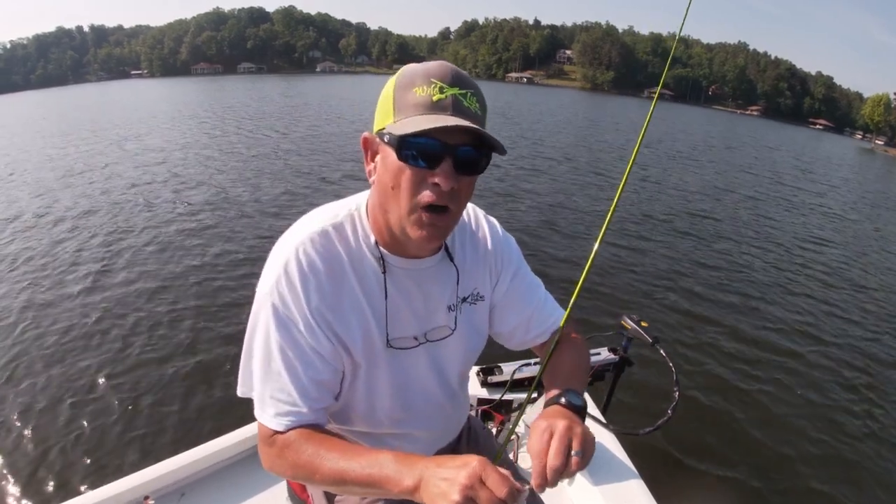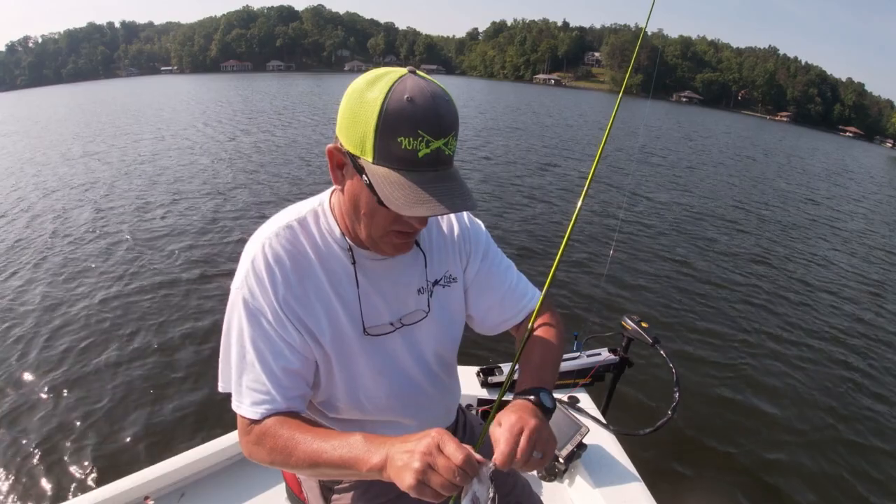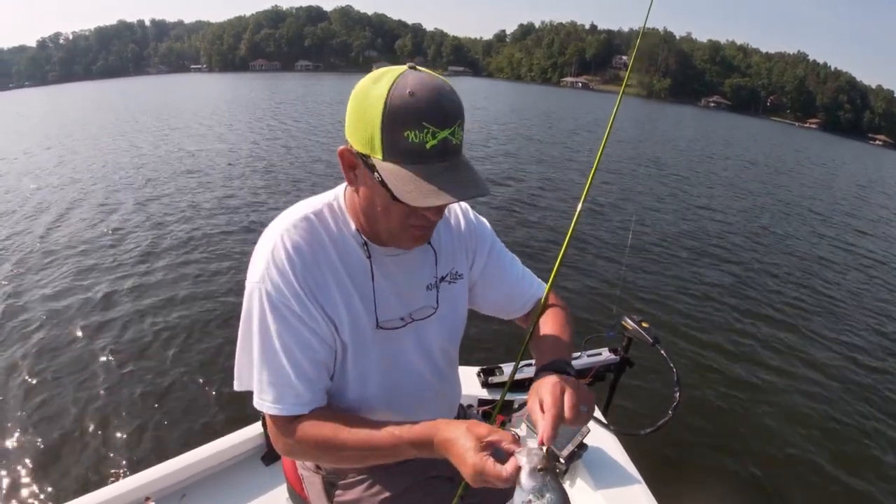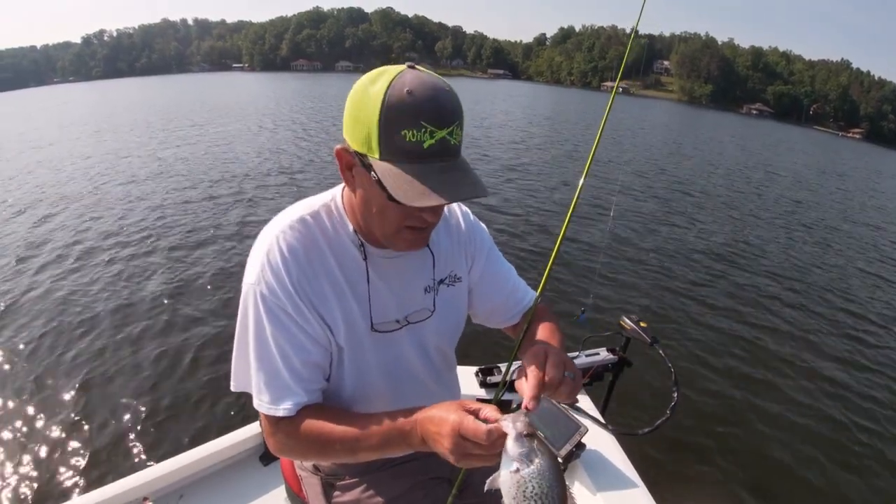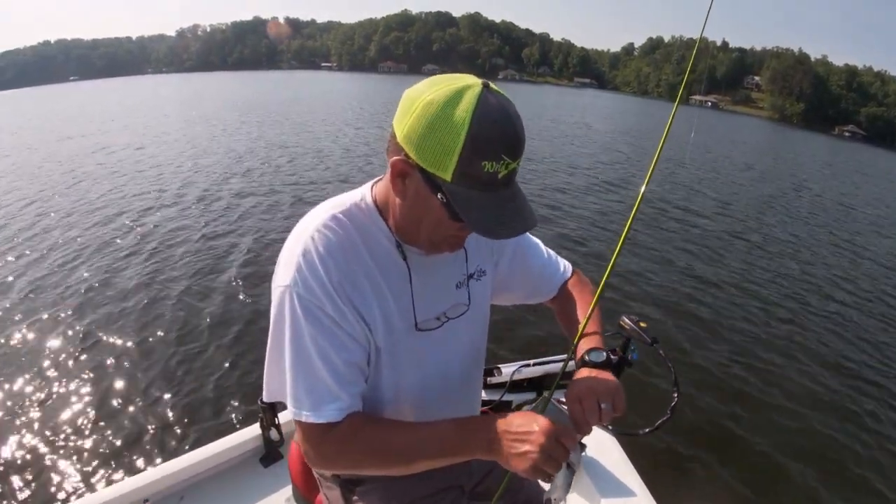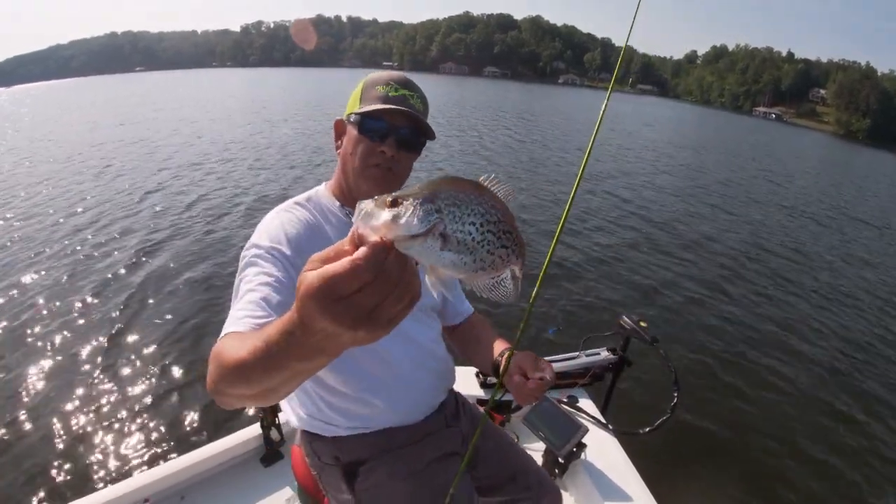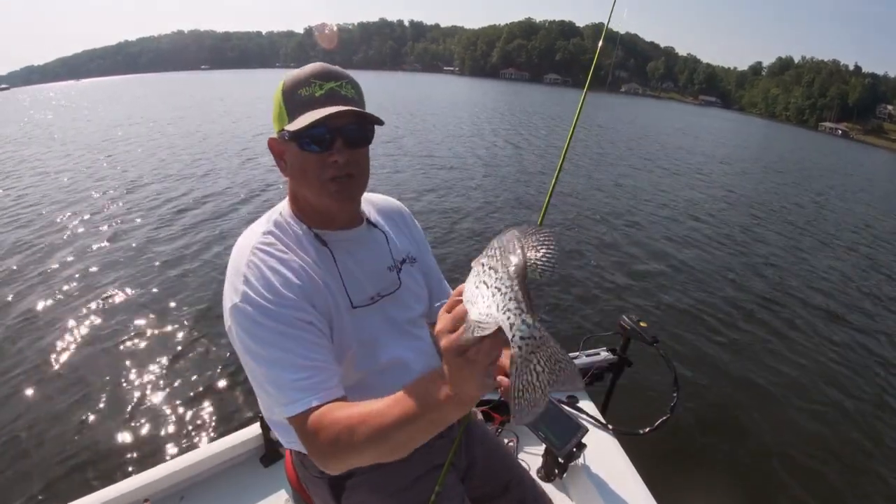And you know, all in all, these fish are not real reactive today. The bite is a little off. Of course, we've caught quite a few crappie today, but they're just not reacting to, you know, come up and crush a lure. Look at the beautiful colors in that fish. Boom. Good 10.25 inch fish.